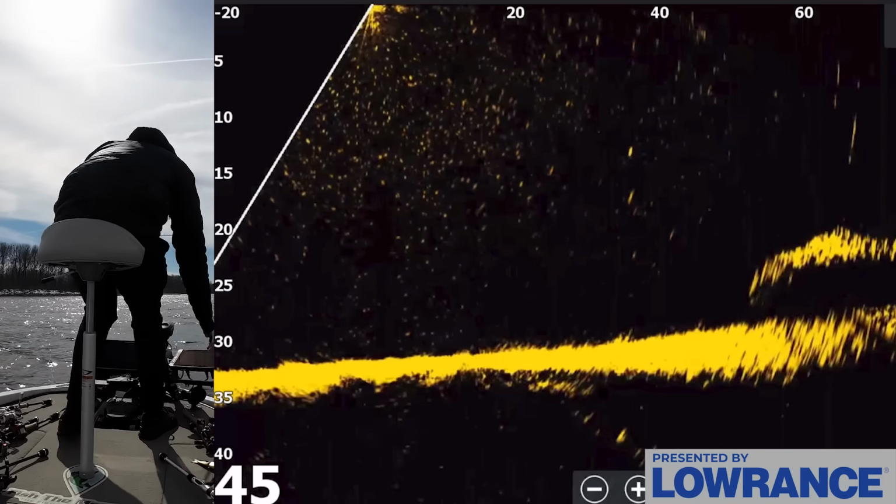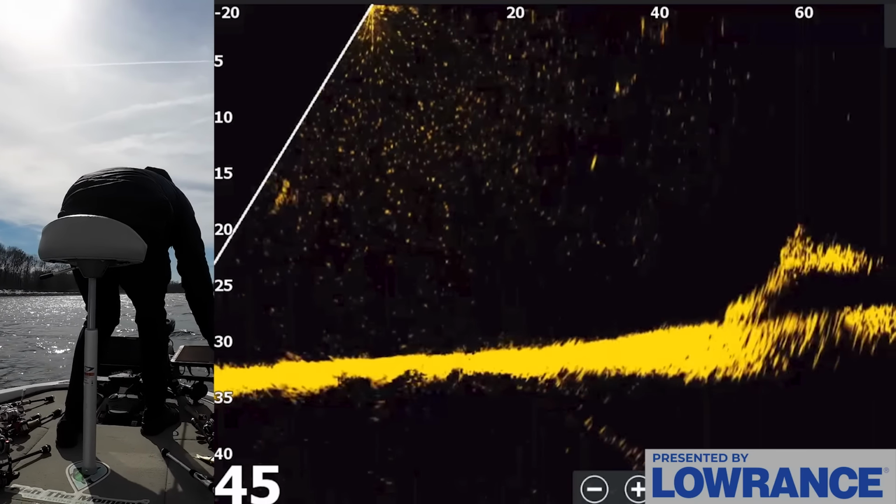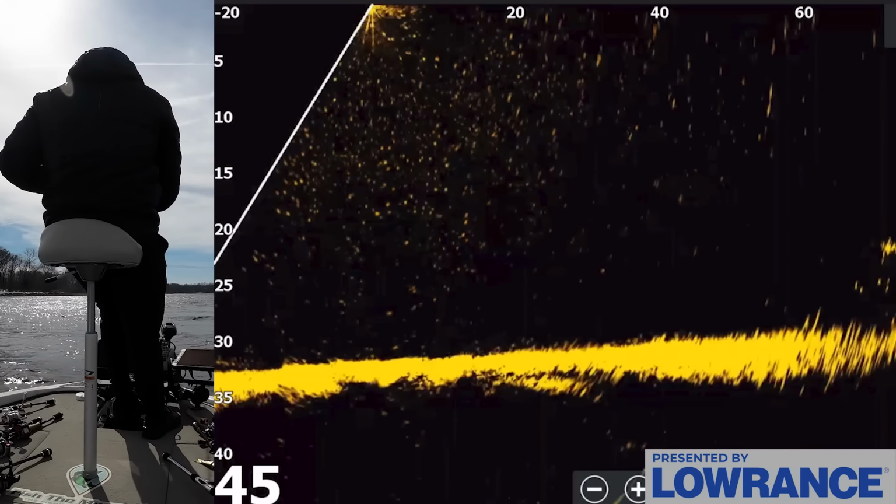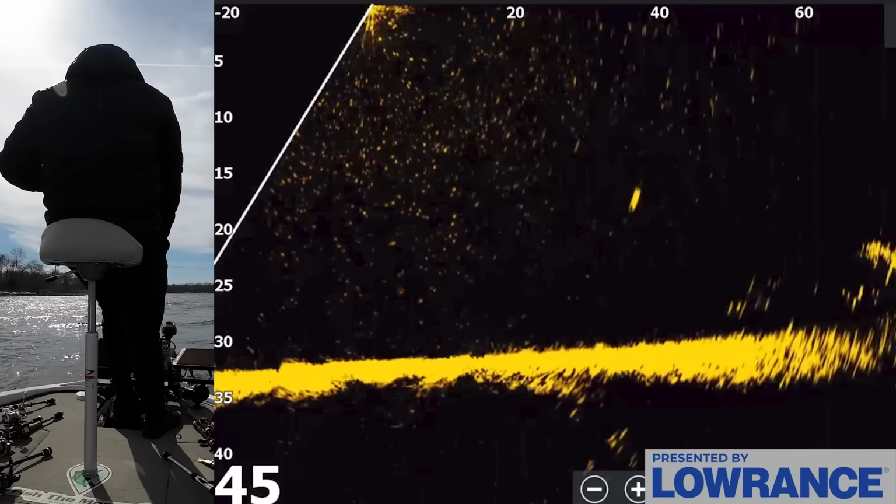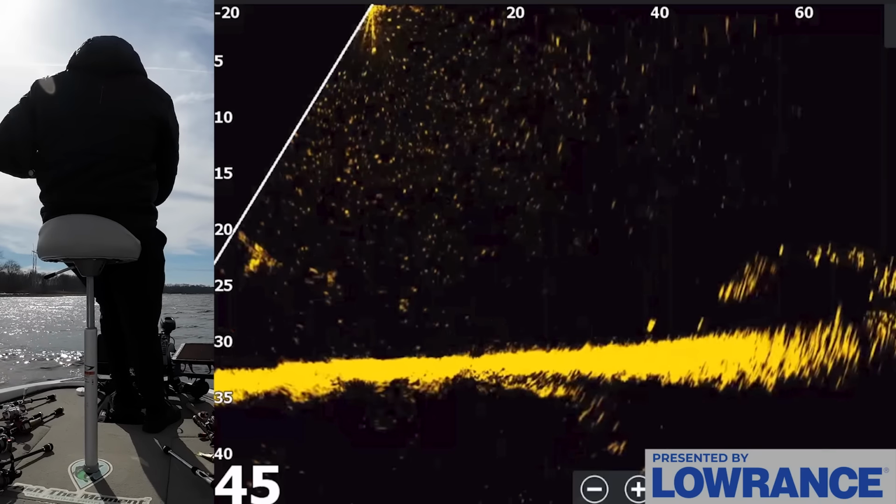They were swimming around. I'm going to mark a waypoint right here, just with a fish icon on my front graph, just so I kind of know, like, this is a zone. I just saw, like, on the graph 5 or 6 really big fish that were swimming down here. I think they all dropped to the bottom.